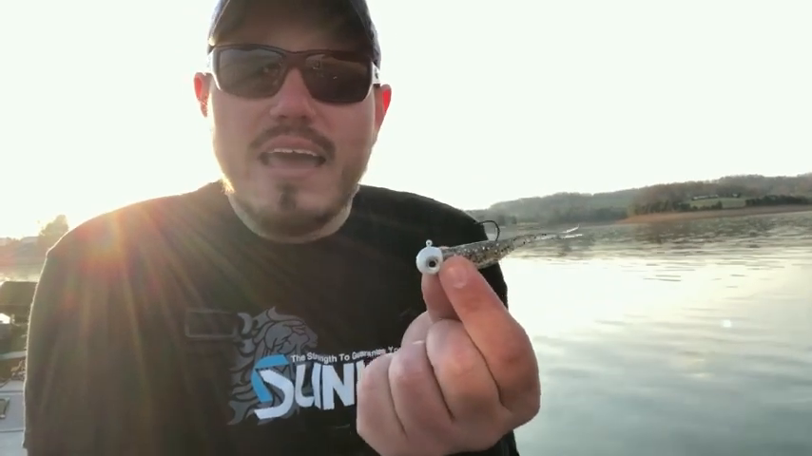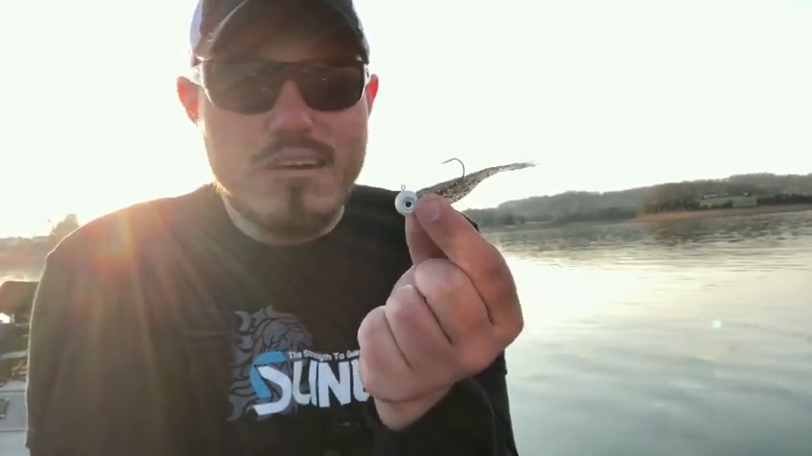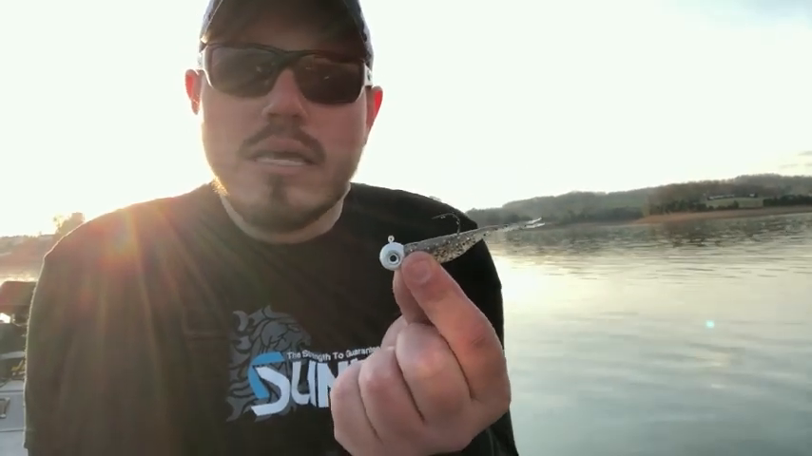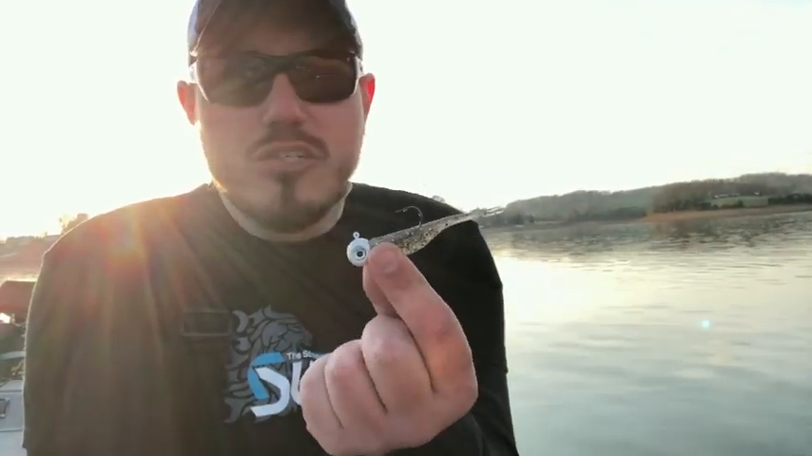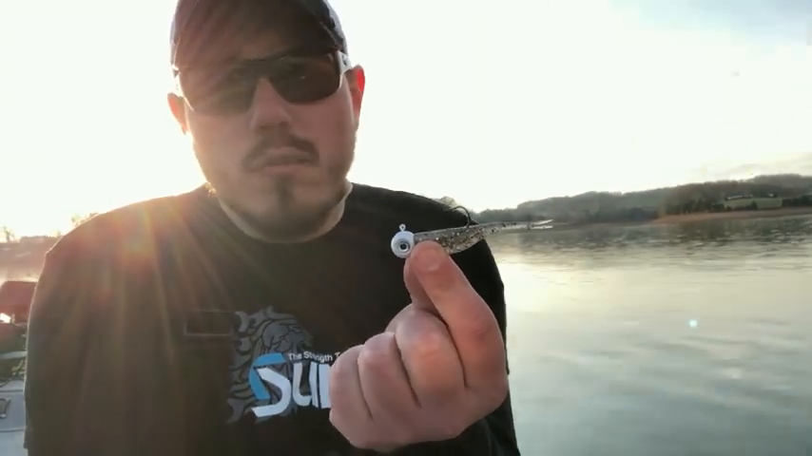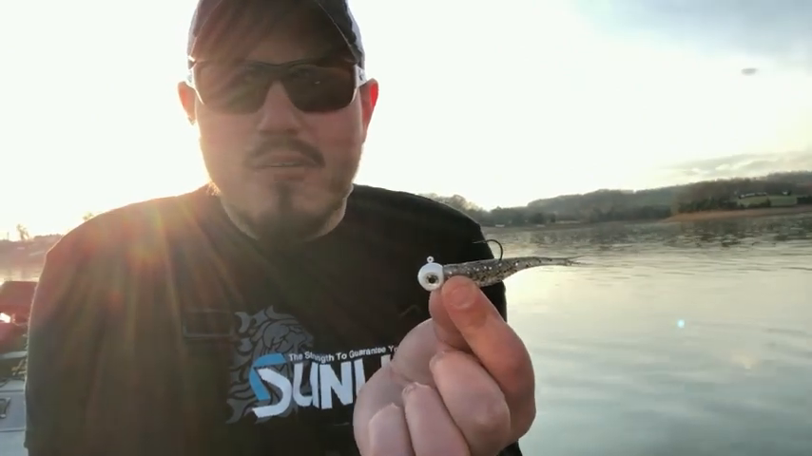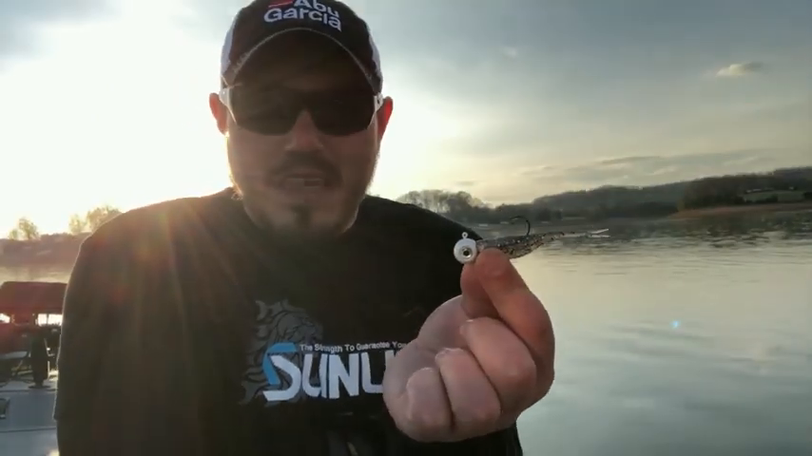You're finding fish, you're dropping it down on them. This is meant to look like a threadfin shad that is slowed down in really cold winter water, and a lot of times you're just dead sticking it. And they'll come up and eat it. You're watching for them on your graph. You saw them come up and eat it today on my graph. That's what you're doing with this.